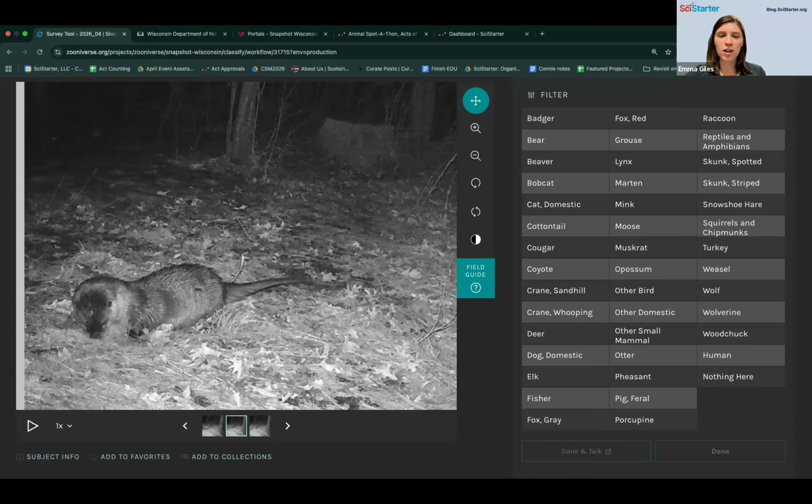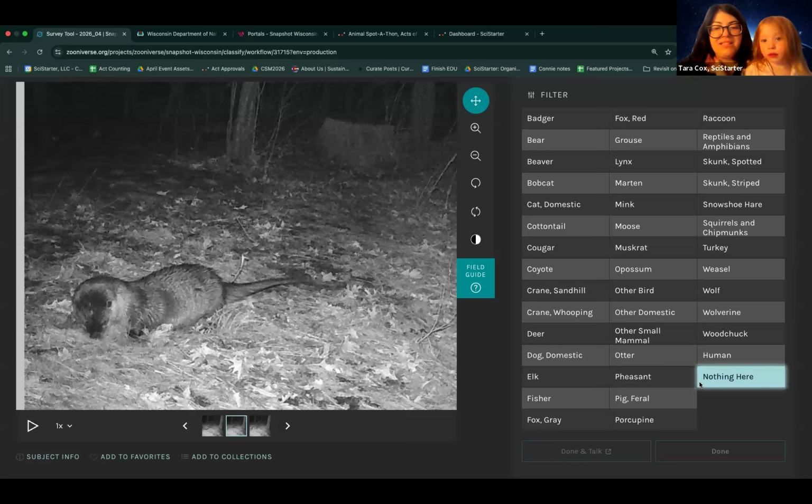Amazing. Did you give her a script? No, good observation. We were just doing it and we had four raccoons in a row, so we got some good raccoon identification practice.